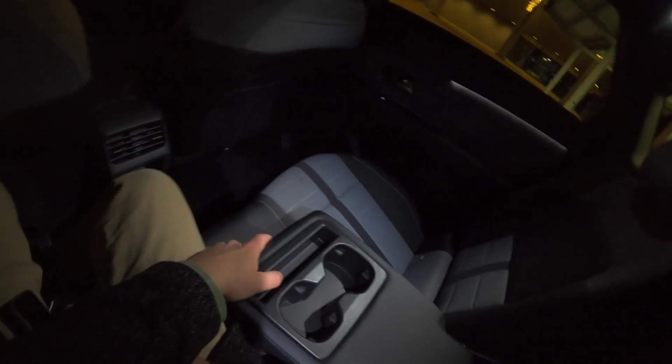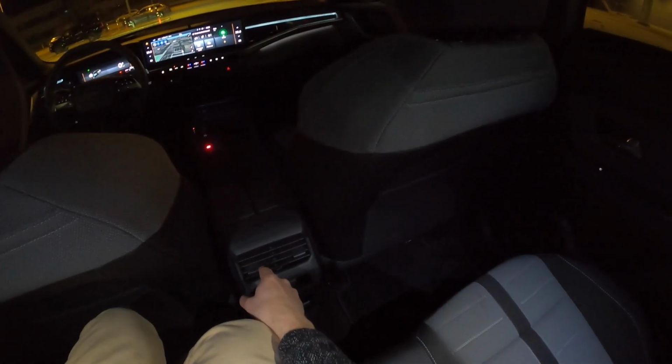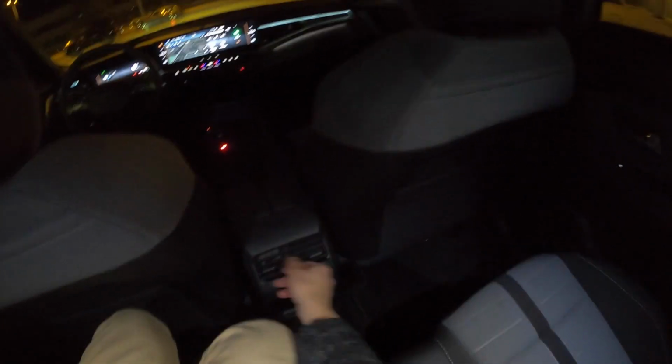The cup holders aren't that deep, but I guess they will get the job done. And we also have some ventilation outlets. No third climate zone, but some ventilation outlets are better than nothing. And yeah, I just discovered that we also have some USB outlets.